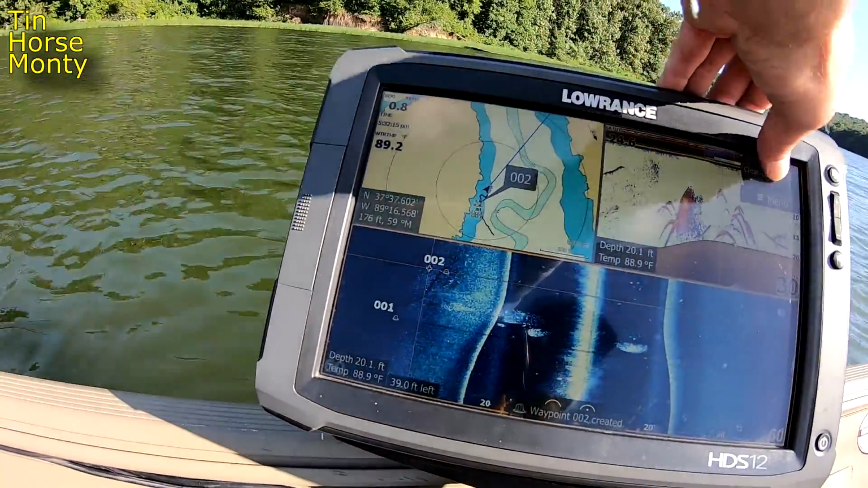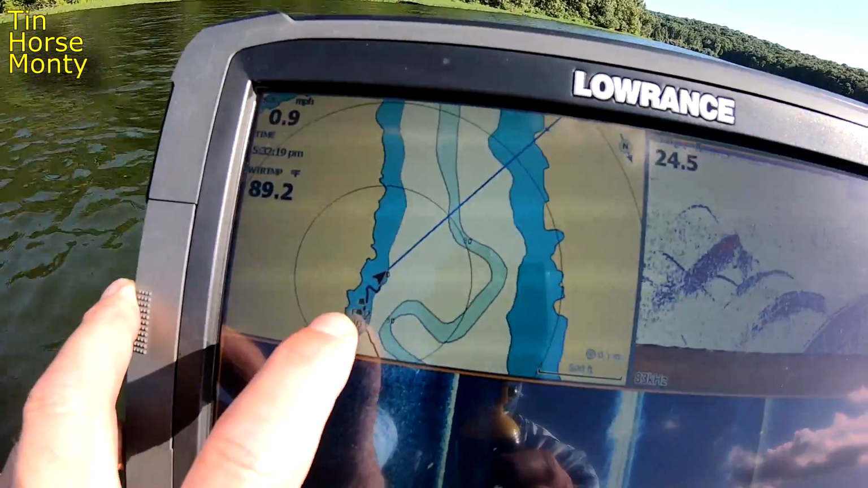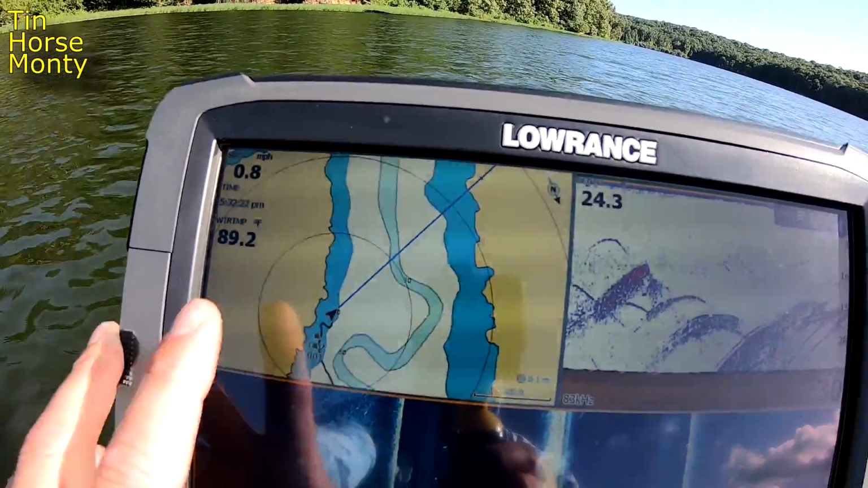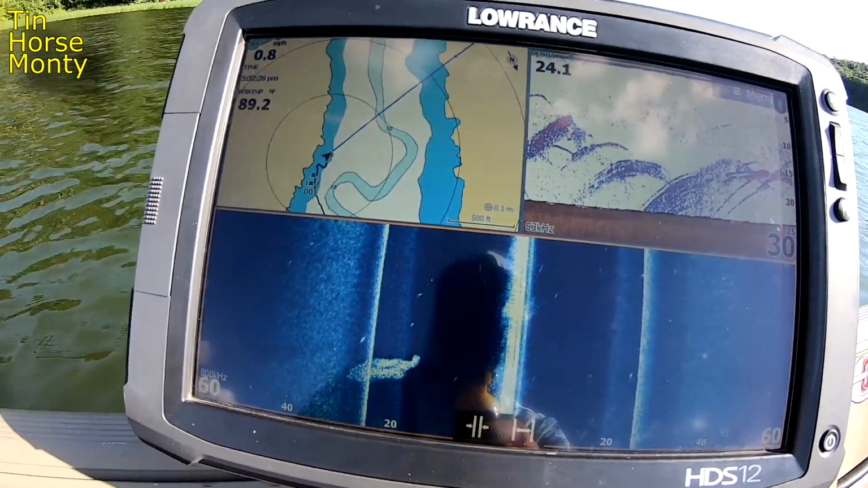Okay, so now we're gonna clear. We're gonna look back up here on our chart, and there's our waypoint. There's both of them. So one end of the log, the other end of the log. There's a lot of bait fish around this area too. It's looking good. So that's basically how you do it.